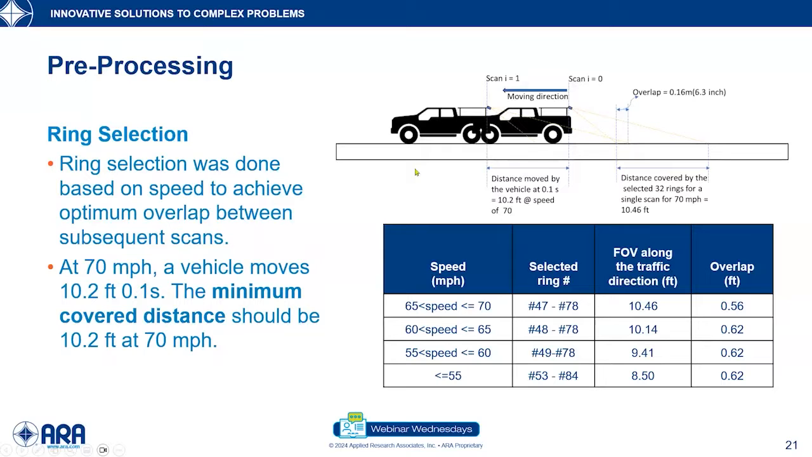At the same time, we made sure there was optimum overlap between subsequent scans, so that no area is missing. For example, a vehicle moves about 10 feet per scan at 70 miles per hour. Therefore, the rings were selected in such a way that more than 10 feet is covered at 70 miles per hour, with an overlap of half a foot. This half foot of overlap was extremely important so that no pothole is missed as the vehicle is moving.